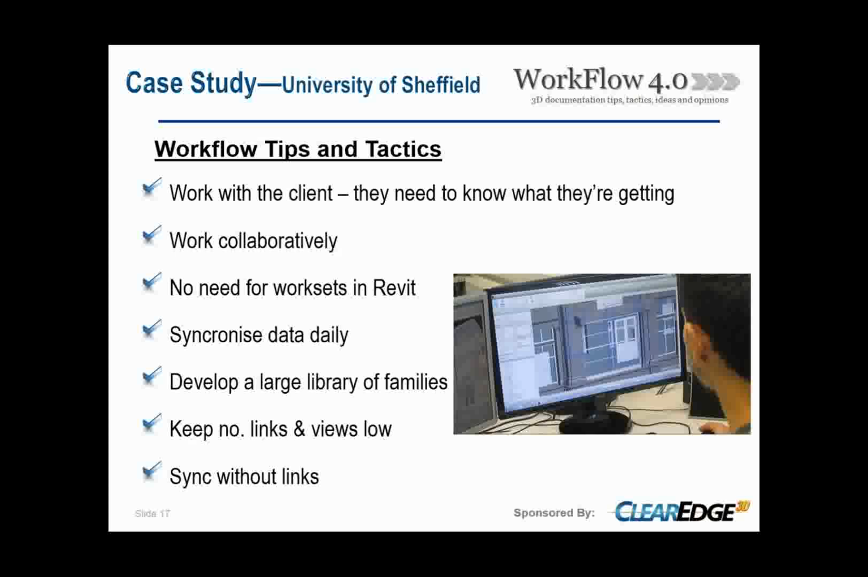The next thing is a must on a project this size: to work collaboratively. It's impossible to work with multiple files, and it's impossible to work as one person and still meet reasonable timescales on this kind of project. So working collaboratively within Revit is a must.